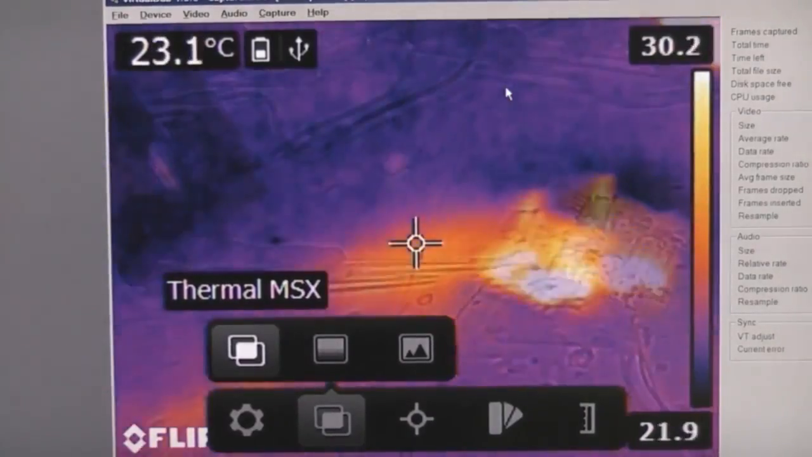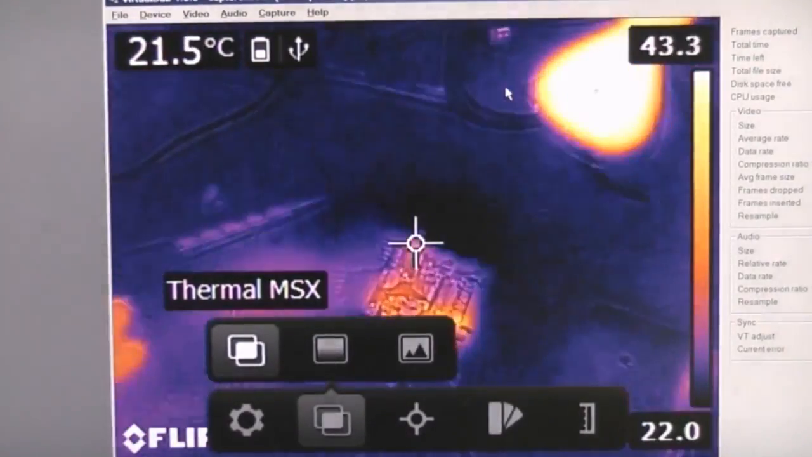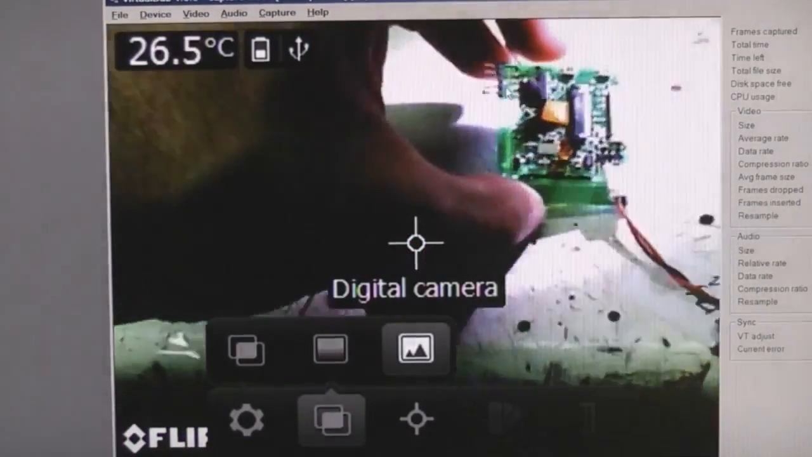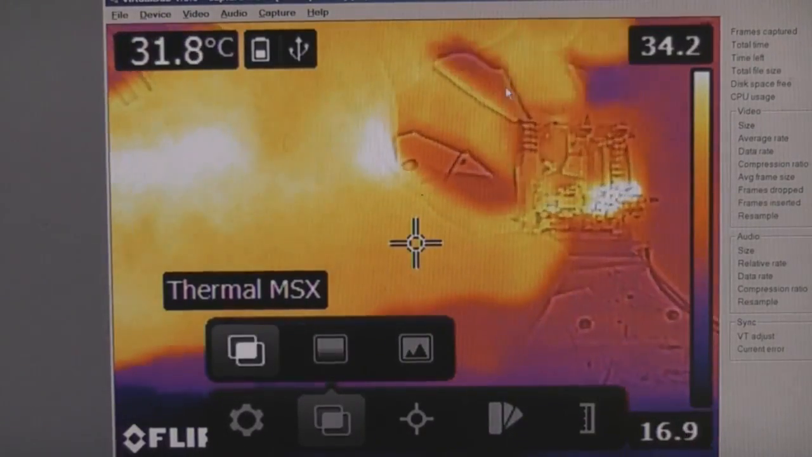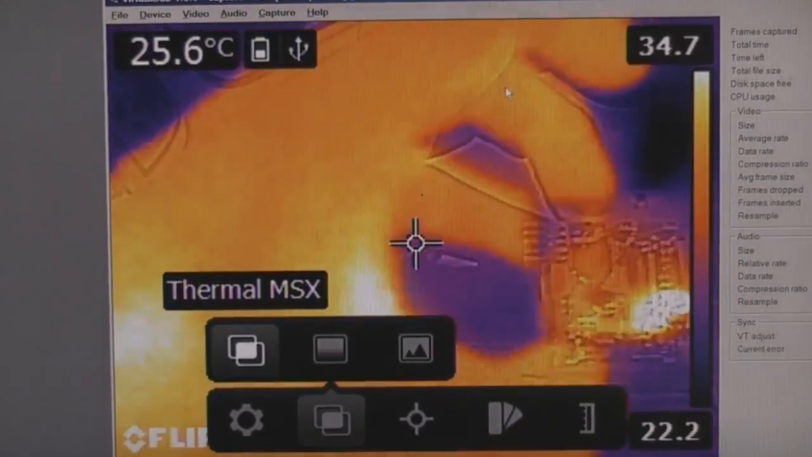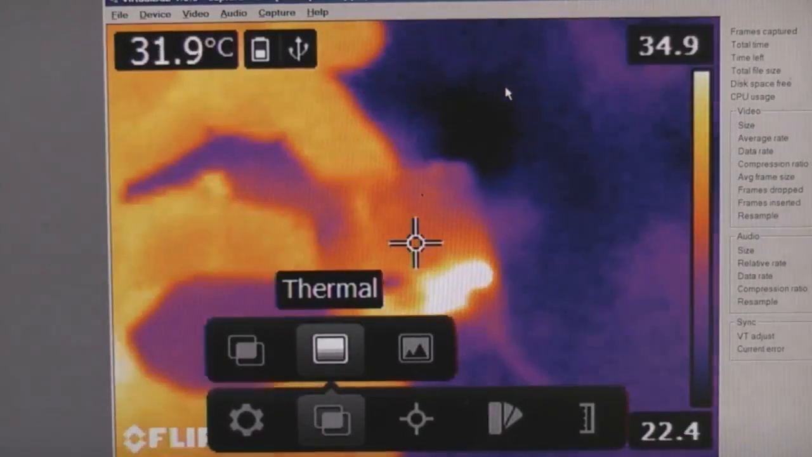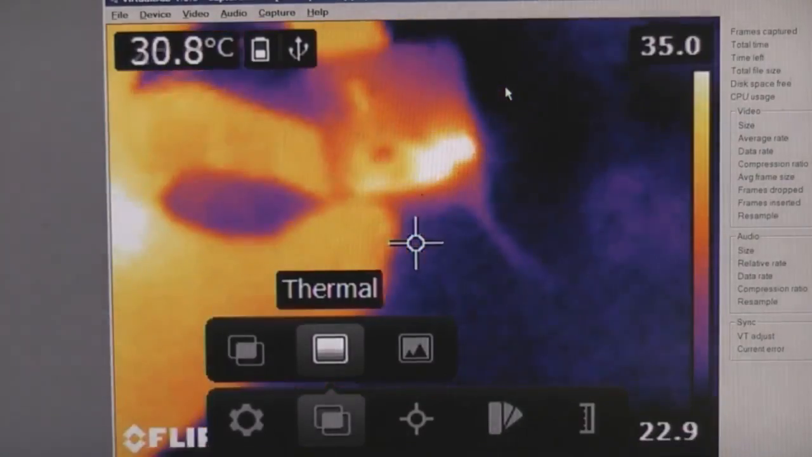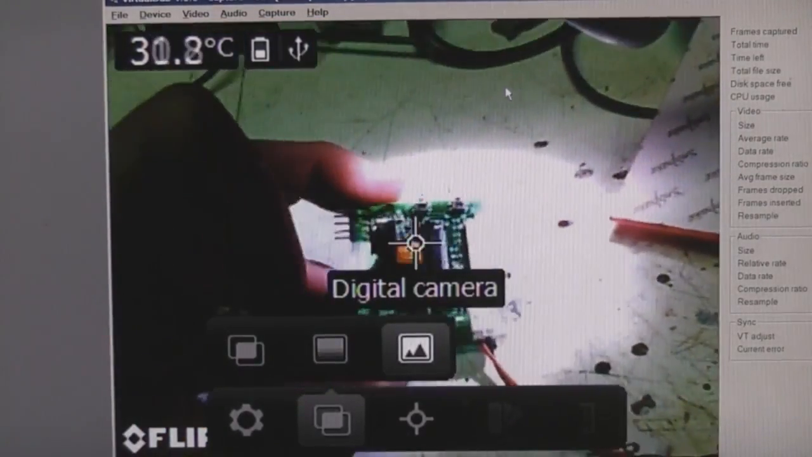Now obviously something I'm really interested in with this is how good it is at looking at things like circuit boards and small components and so on. So we've got a small PCB here. The alignment of the enhancement does start going out, which is unavoidable. I wouldn't expect that to work well at this distance, but even at this fairly low resolution, okay, it does start getting out of focus. But you can pretty clearly see which bits are getting hot on this board. You know, there's a backlight inverter over here.